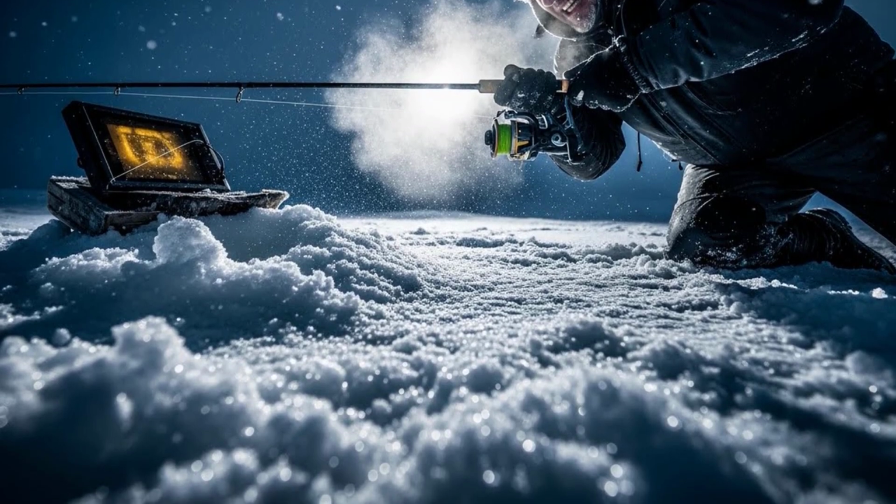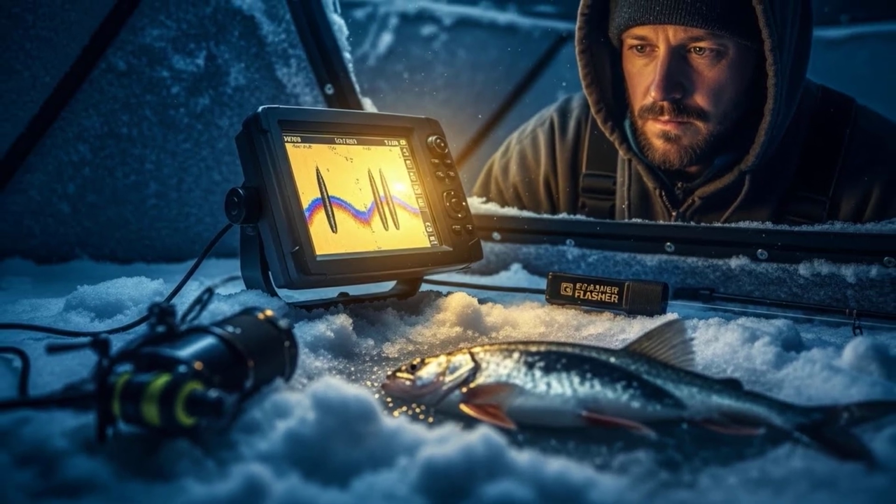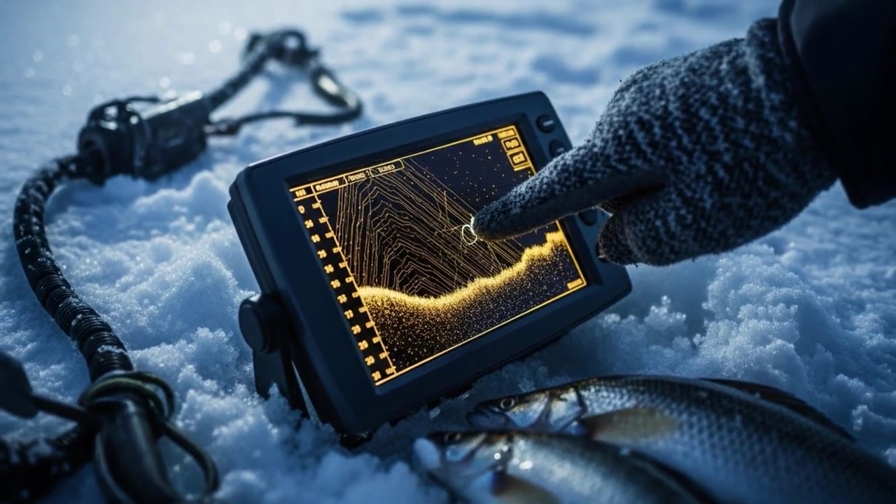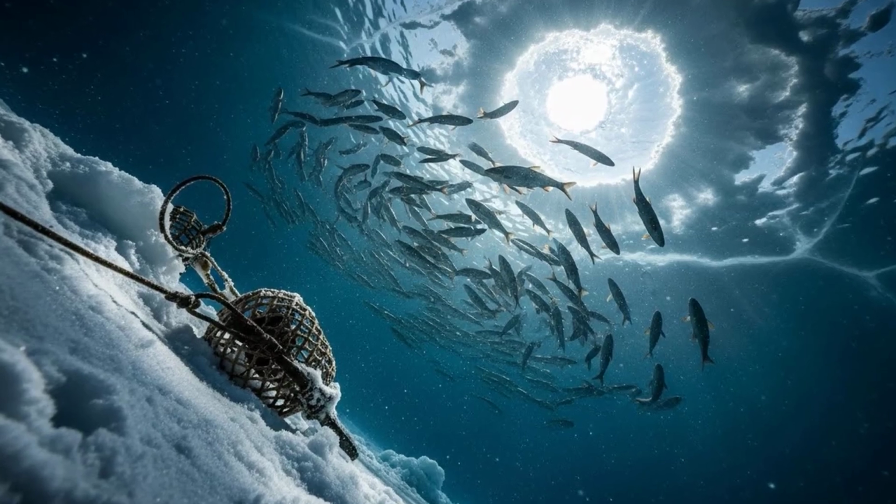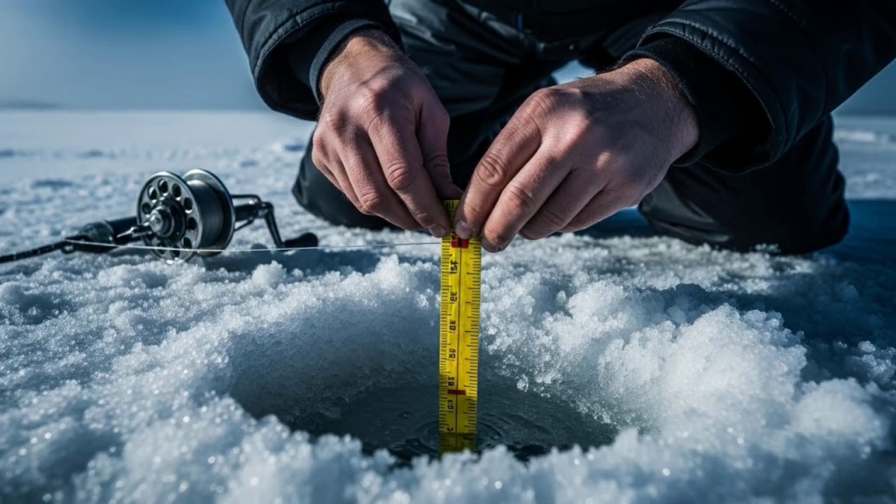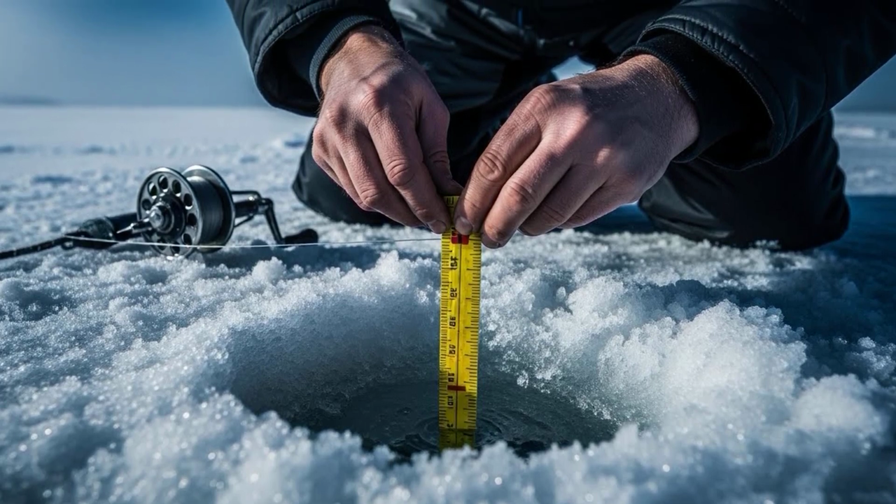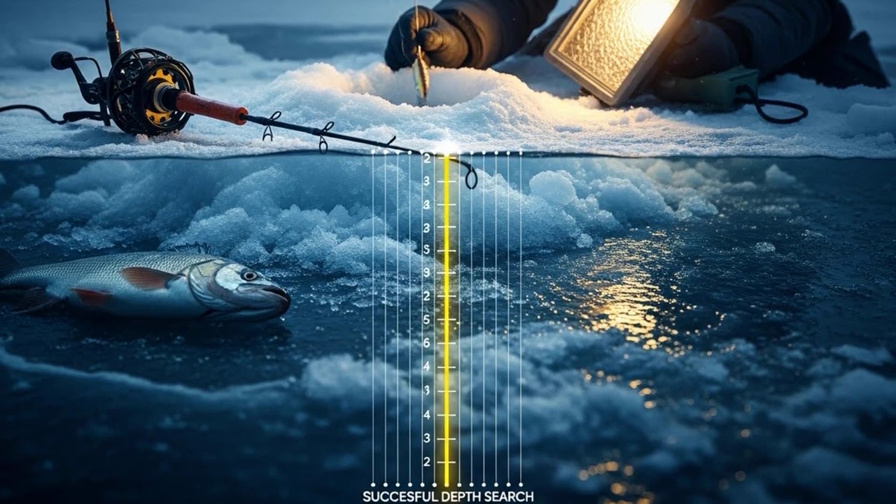That's the holy cow moment. It's the point where you realize that you've been ignoring the most obvious clues from your electronics and the environment for years, simply because you were stuck in a mindset passed down through generations. The fish were literally screaming at you where they were. We just refused to listen. This changes everything about how you approach the ice. Your search is no longer just horizontal, from one hole to the next. It's vertical. Every single hole you drill is a new world to explore from top to bottom.